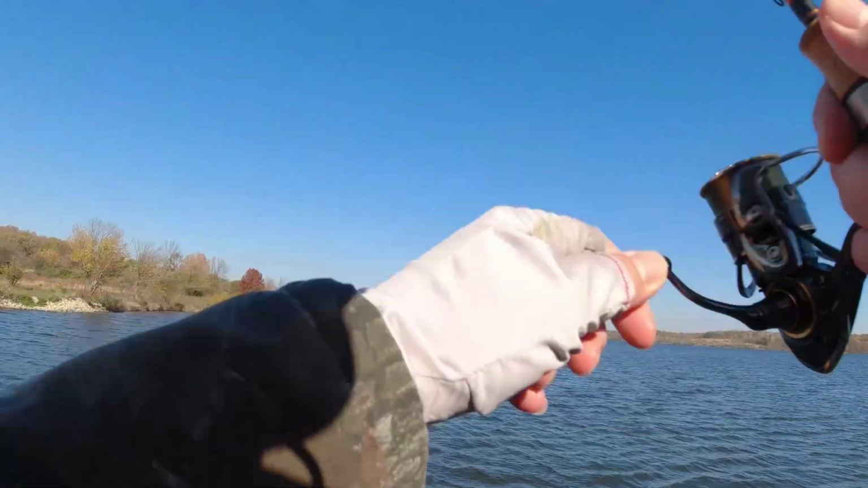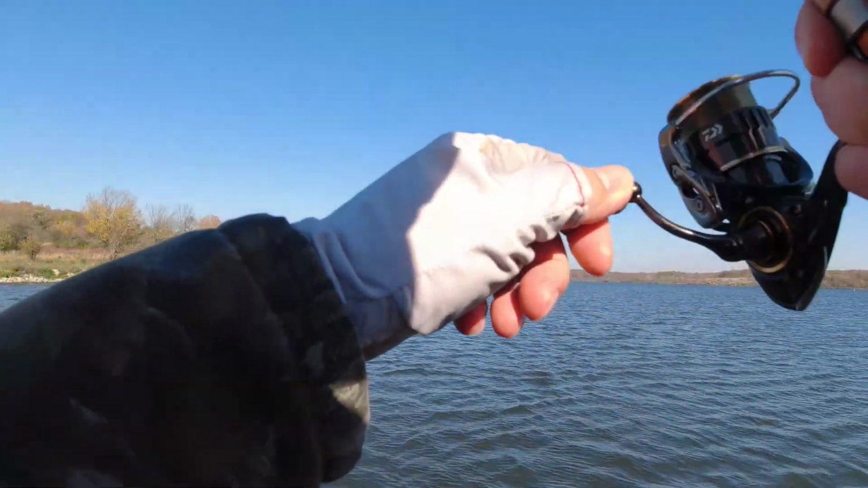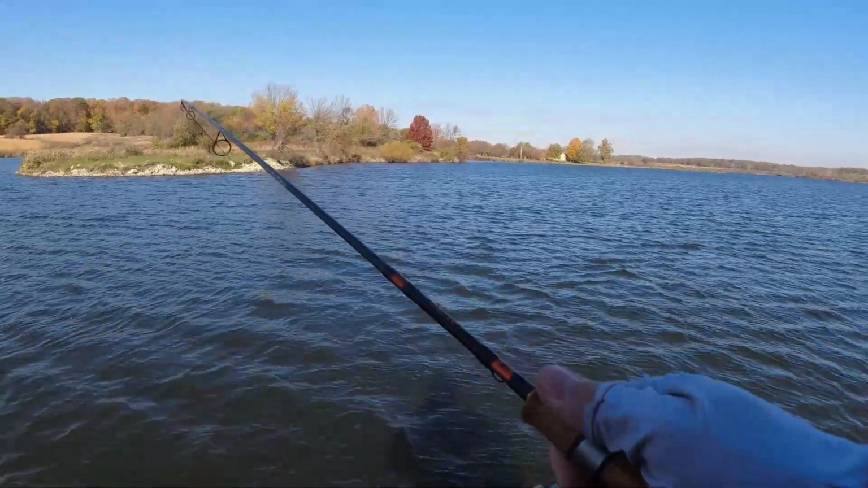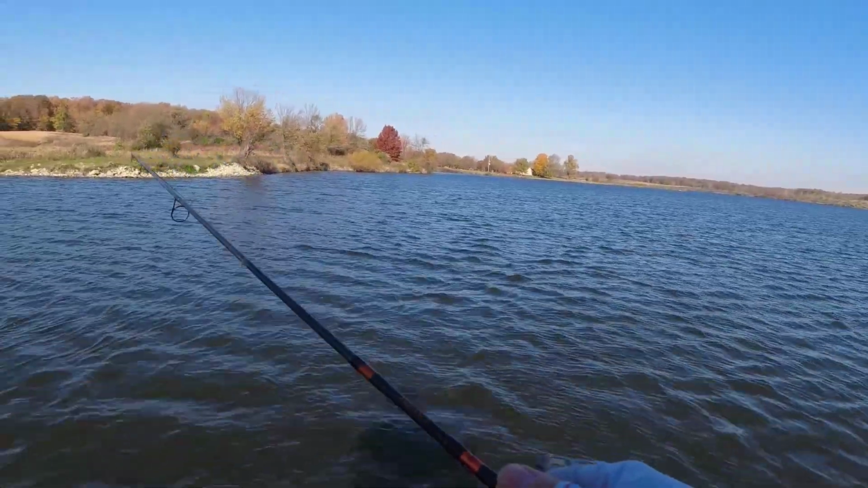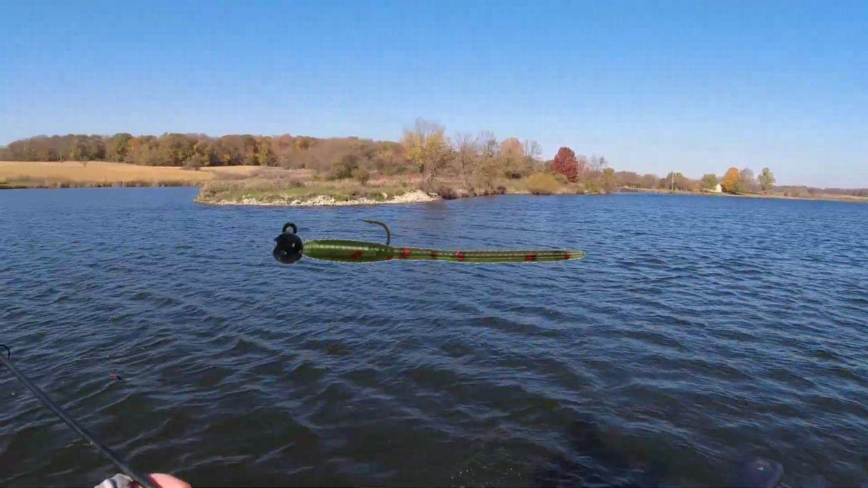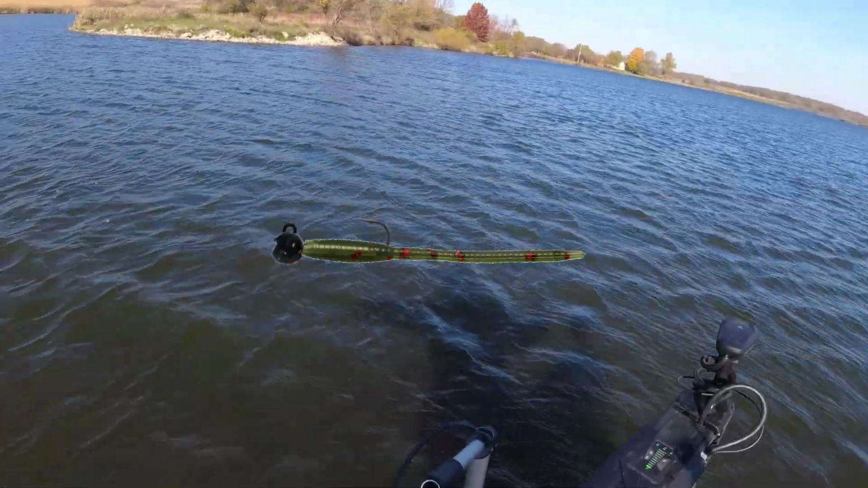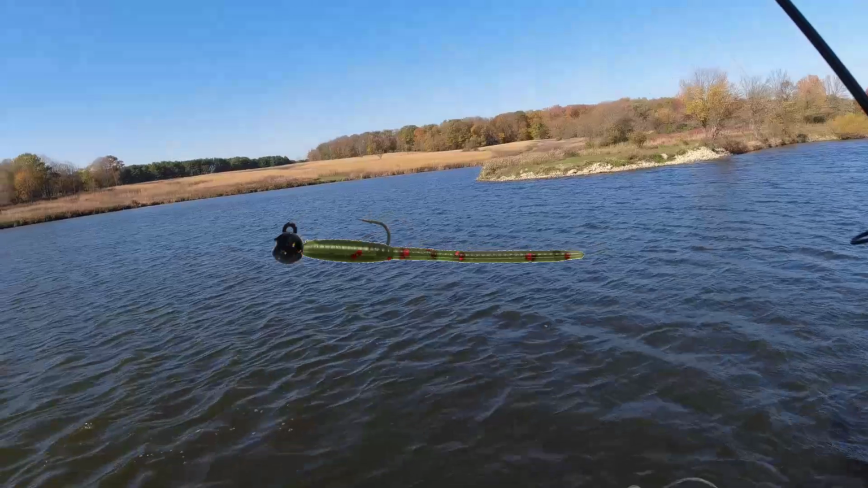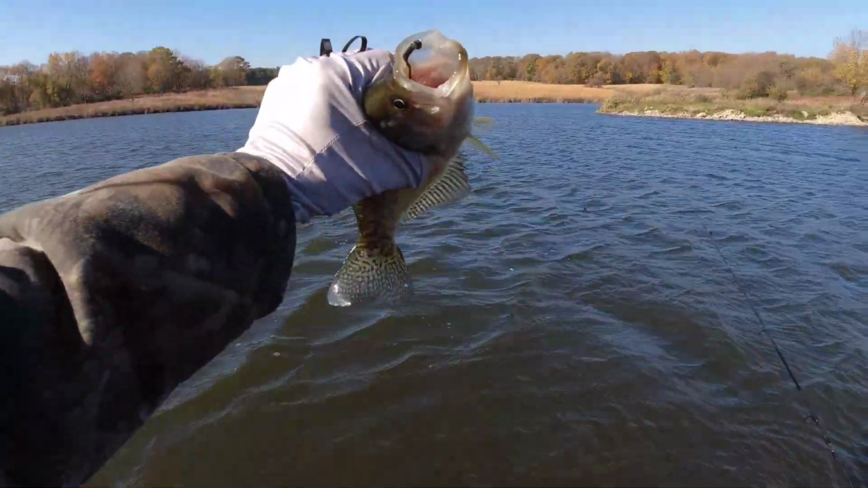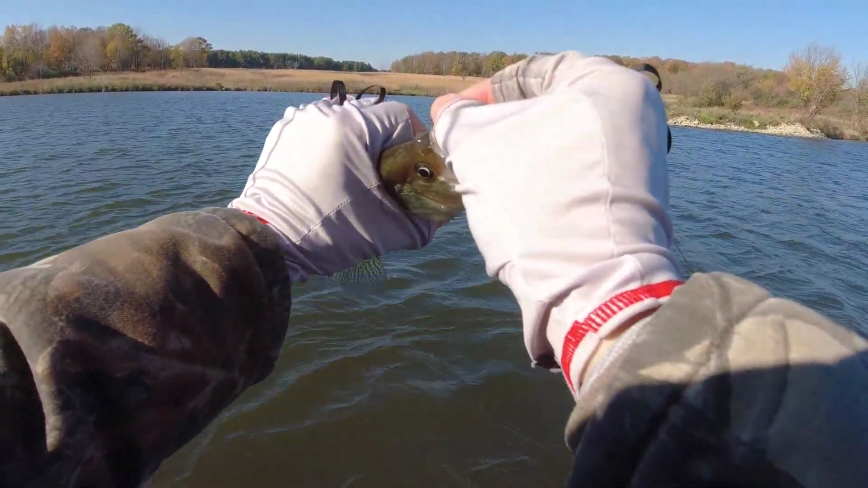Here we go. Feels like another crappie at least. But you see the jigs that I review, they have like size 12 hooks. Crappie has a big mouth, and I'm catching today 10, 11, 12-inch crappie. Look at the mouth of this crappie. This is not the 12-incher that I got before, but look at this mouth. Why am I using this tiny hook and this tiny lure?